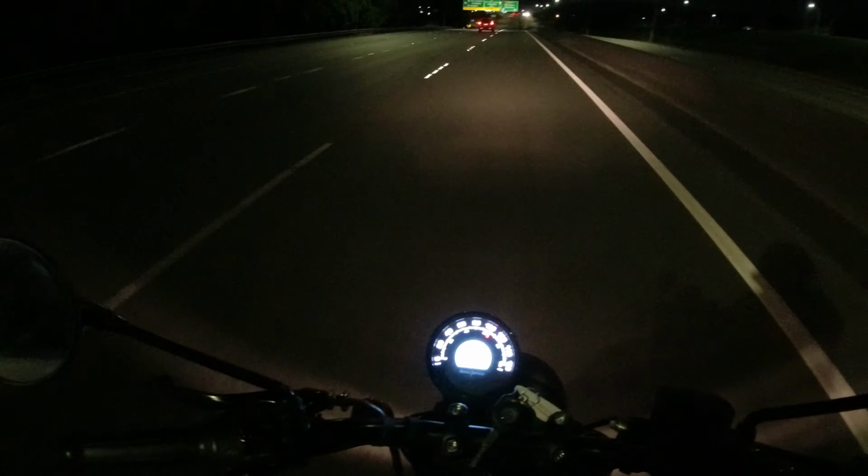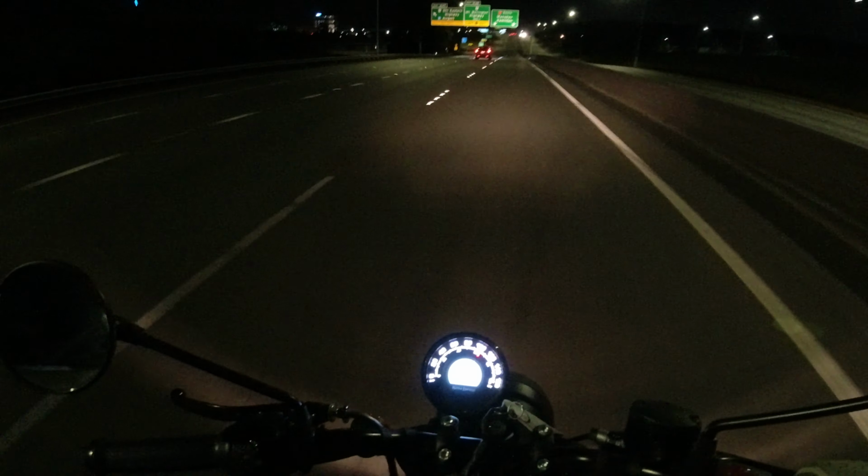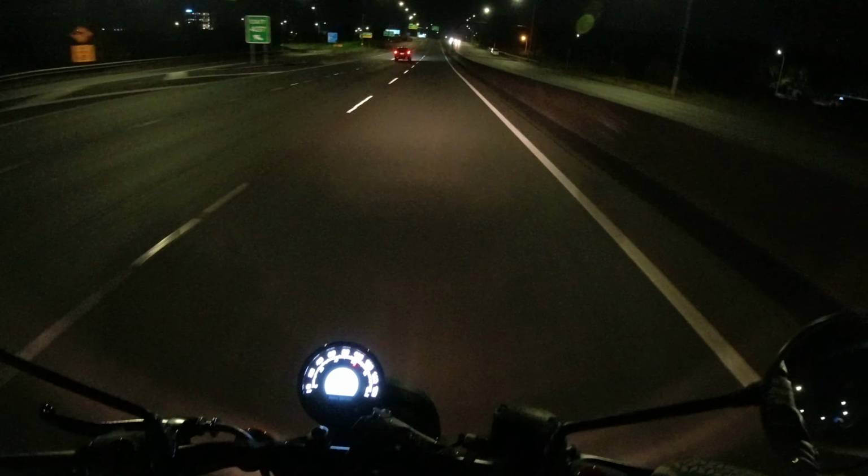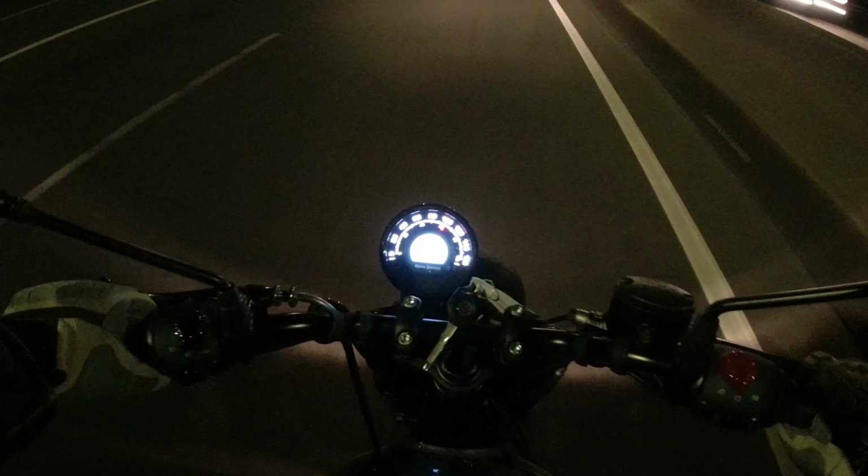You can't get an affordable Triumph. The smallest Triumph you can get now is the Trident or the Tiger 660. That arsehole's not driving with lights on. That's amazing.